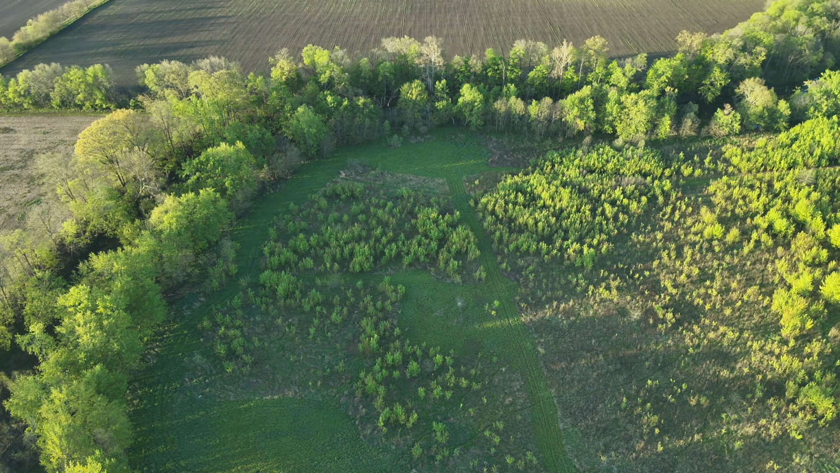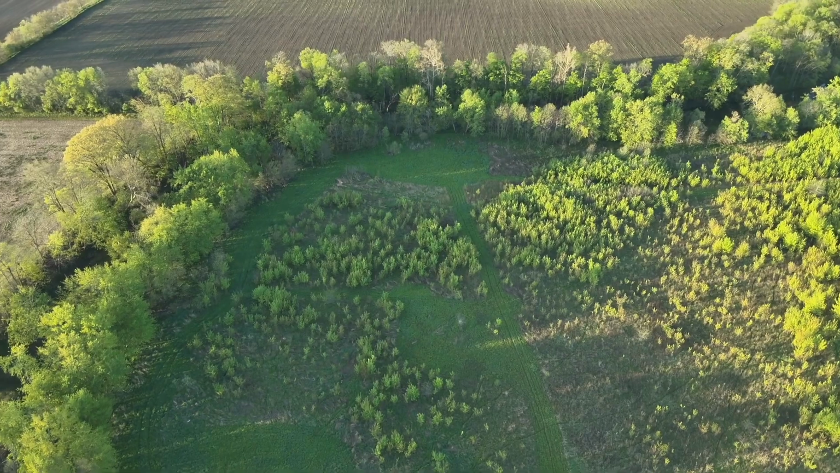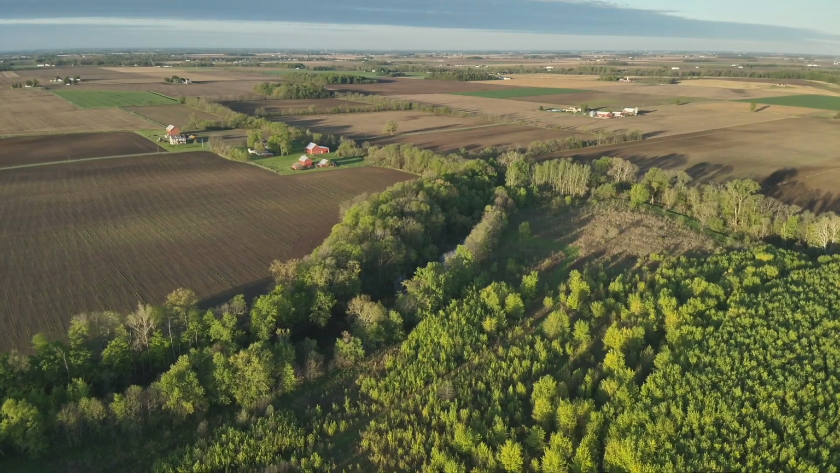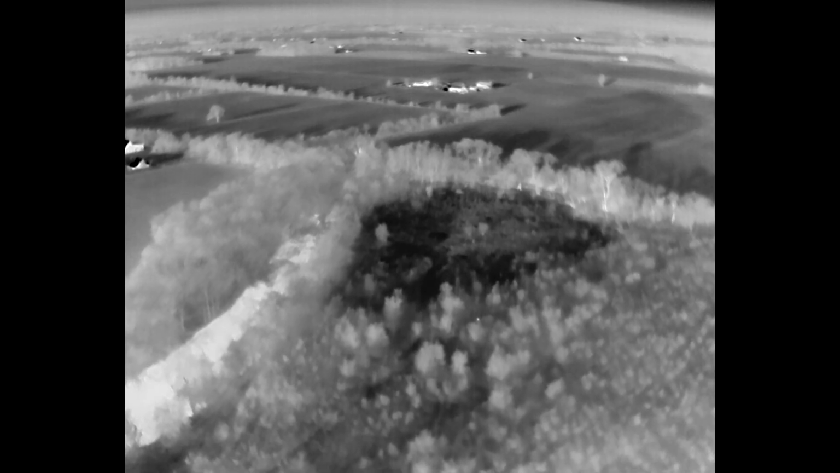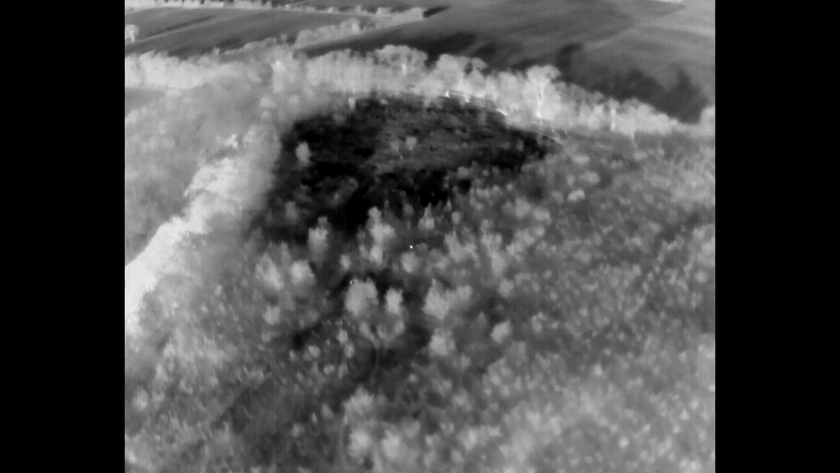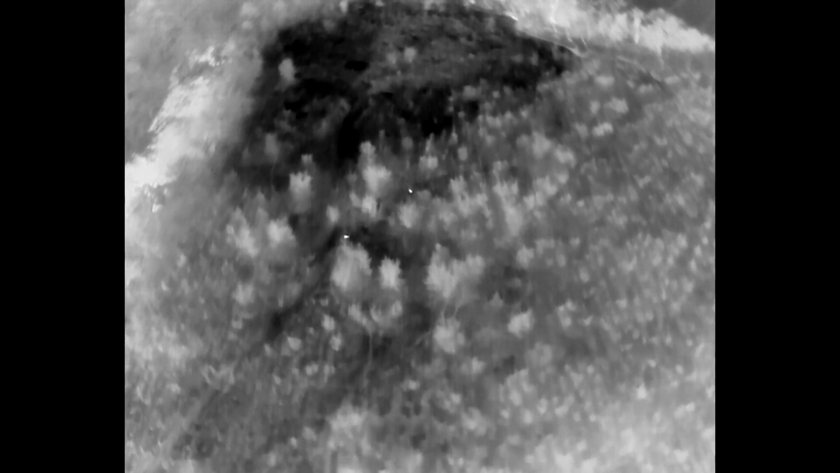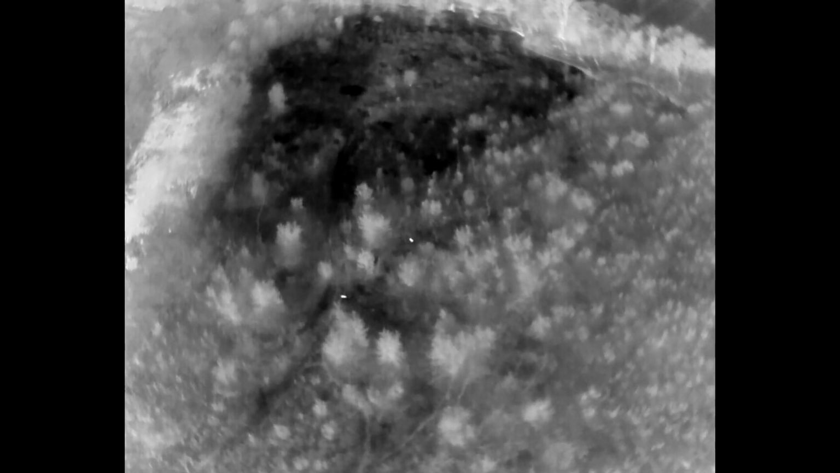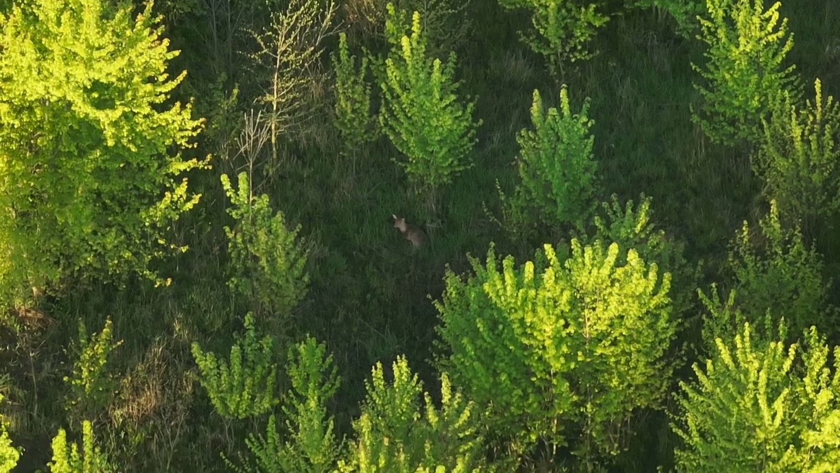The deer will have the fawn, clean the fawn. The fawn has very little scent. The mature doe will get away from the fawn after delivery, and so they don't attract predators. And I kind of want to see that. Here's a shot of how sunny it's getting. I'm in IR mode here. Lo and behold, another couple of deer have moved down to this particular area here, and we can see them very easily.